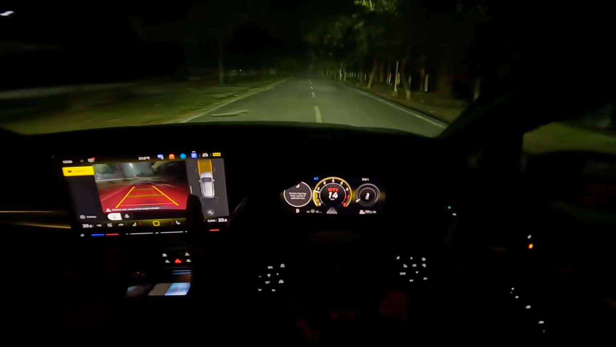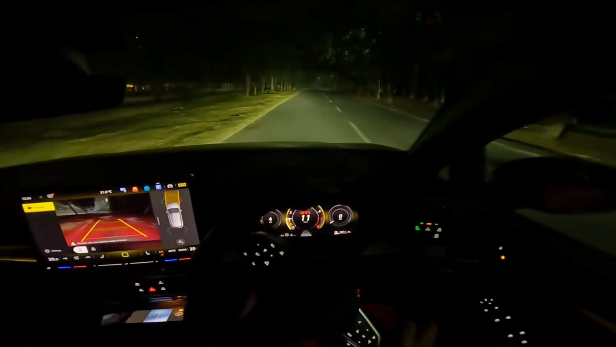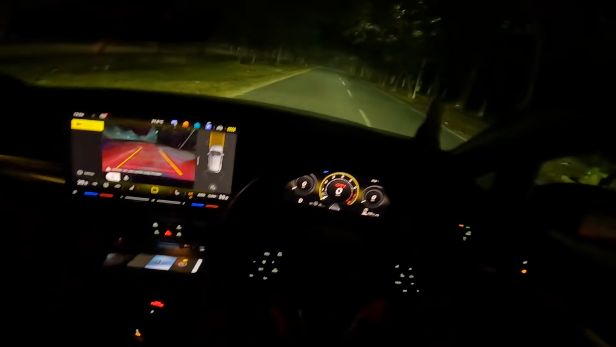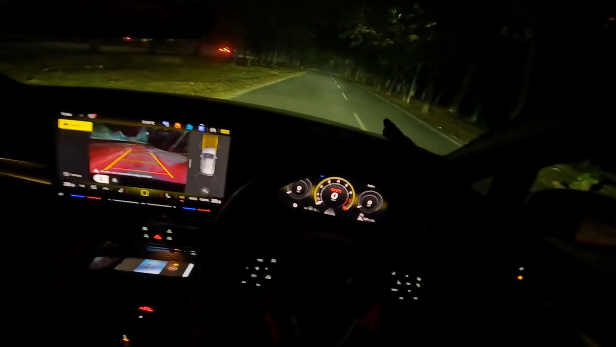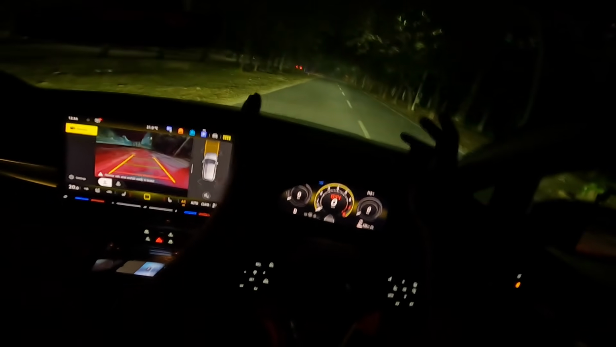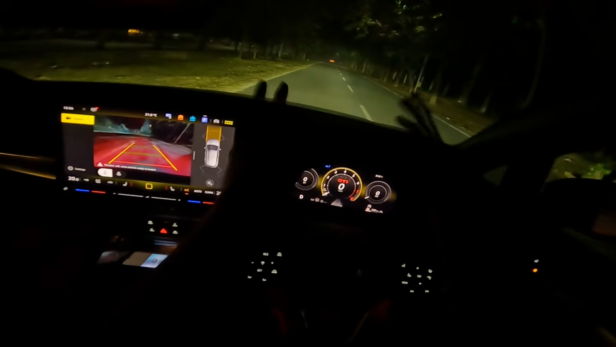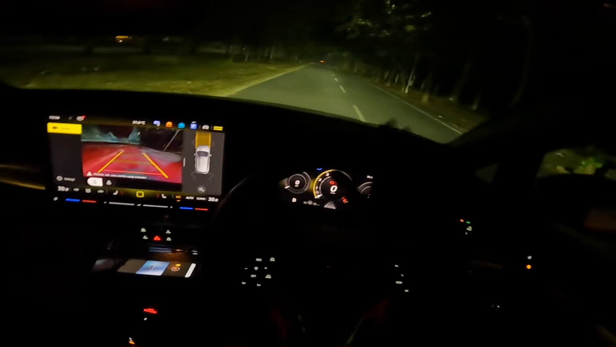And yeah guys, so I hope you got a good idea about the VW Golf GTI's headlights. These are a brilliant set. I would say that this is on par or even better. This is certainly better than most headlights you get in cars costing 70-80 lakh rupees. Yes, these headlights are better. Okay, and yeah, great job VW, great job.